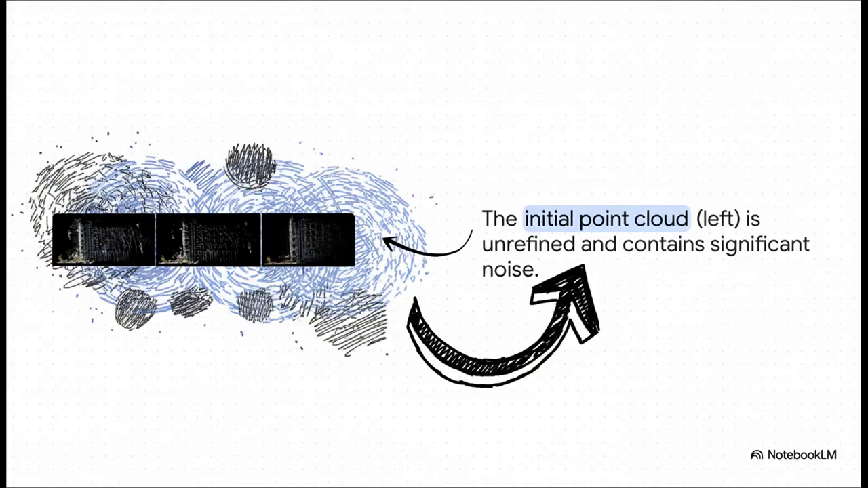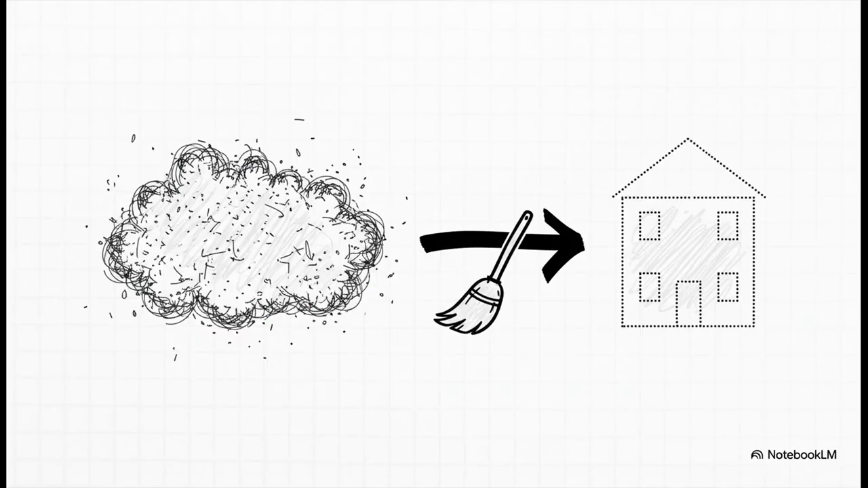But here's the thing, the first version isn't exactly pretty. This initial point cloud is, well, it's messy. It's full of junk data, background noise, just random floaty points. It's exactly like finding a smudged fingerprint at a crime scene. You know there's a clue there, but it's just too messy to be useful. So what's the key? You guessed it. You've got to clean it up.